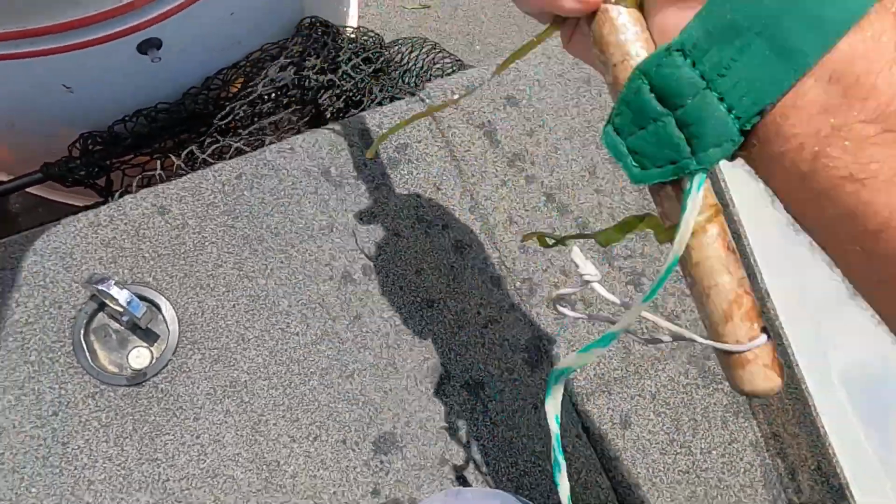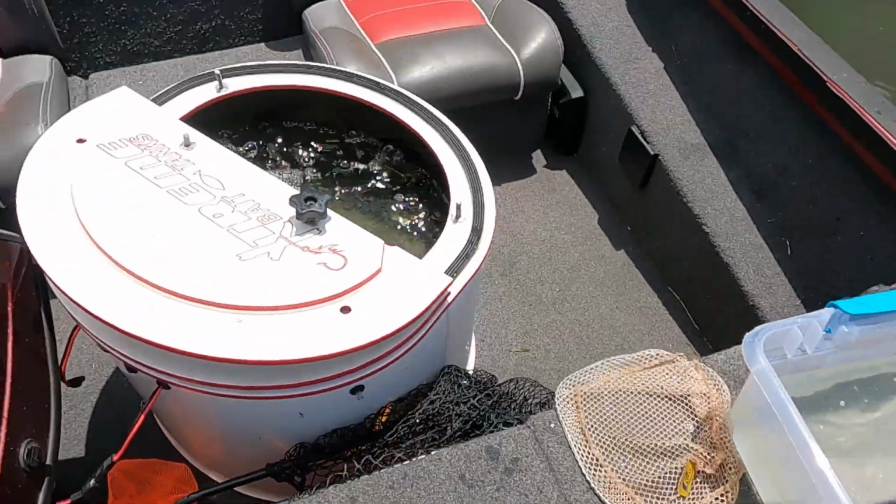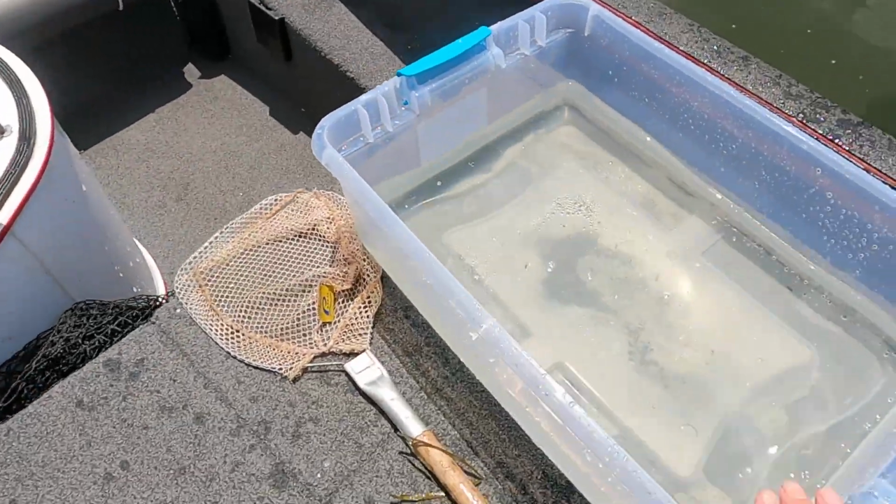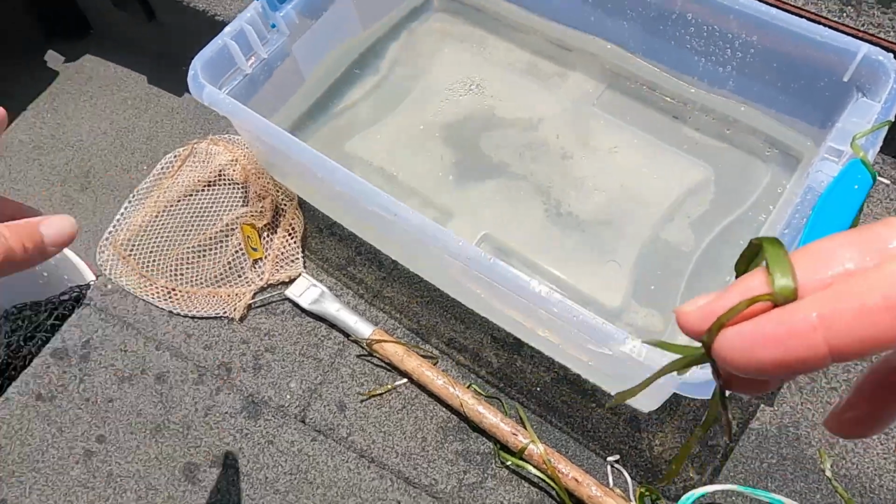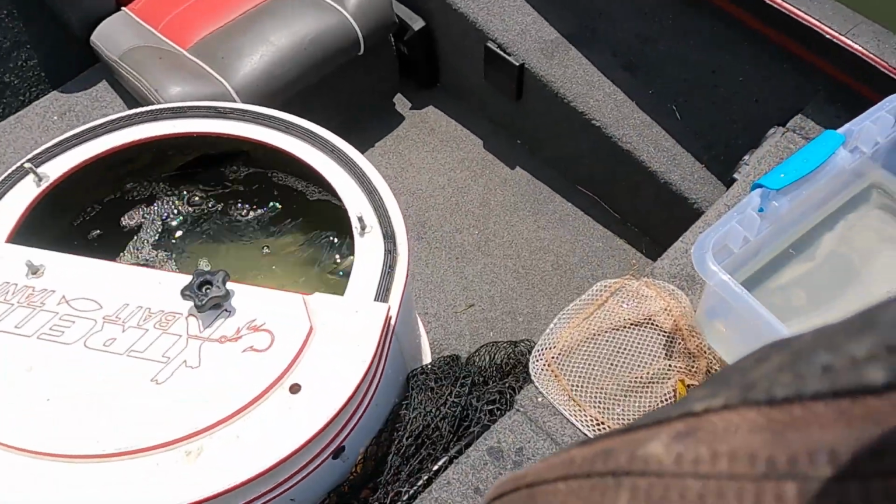Look, oh Lord, look. See, I put them right in that bait bucket. The reason I got this, I put them in here first. See, that way it keeps all this old grass and stuff that comes in my net from getting in my bait bucket. So anyway,